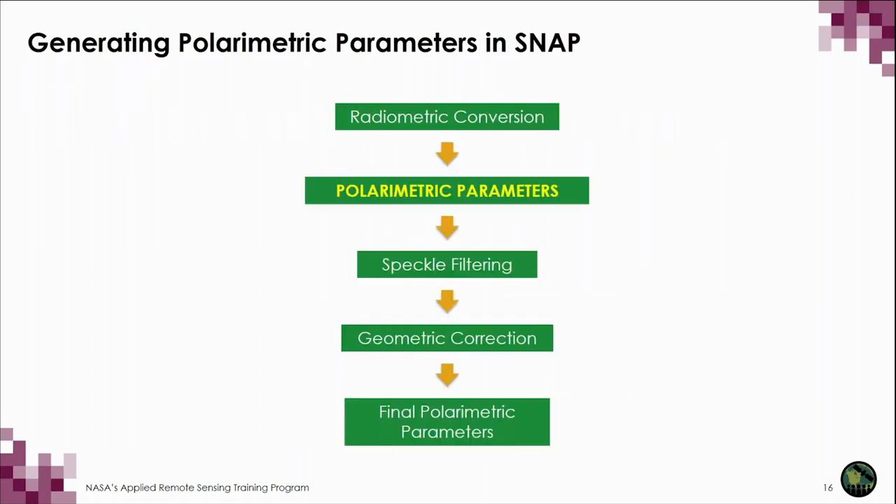There are very simple steps with which to generate these intensity-derived parameters in SNAP. The following is a demonstration on what steps to take to create these parameters. We will use the RADARSAT constellation mission data, fully polarimetric quad-pol QP image from July 23rd, 2020. The 5 steps that are used to process this in SNAP are first a radiometric conversion, then the generation of the parameters, the speckle filtering, a geometric correction, and finally, you have your outputted parameters.